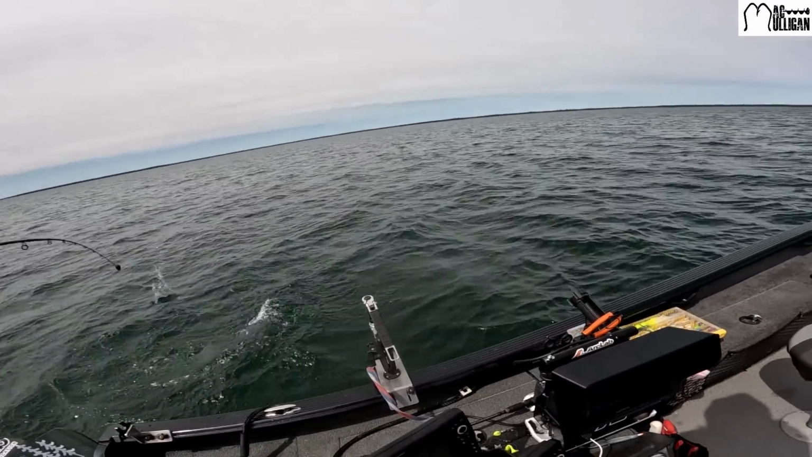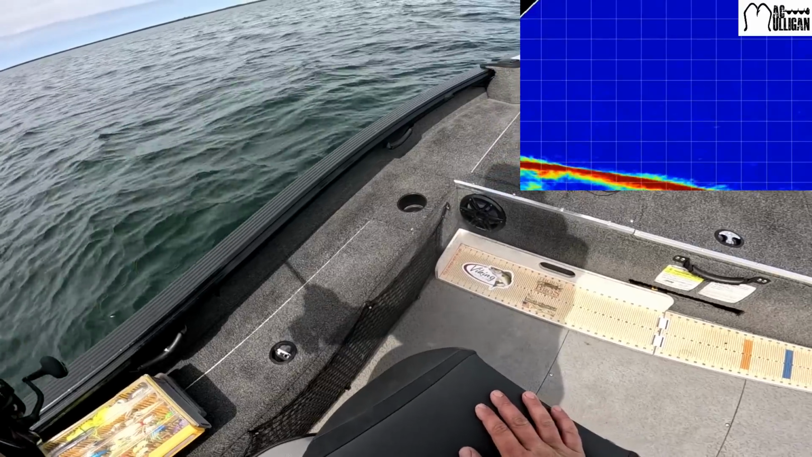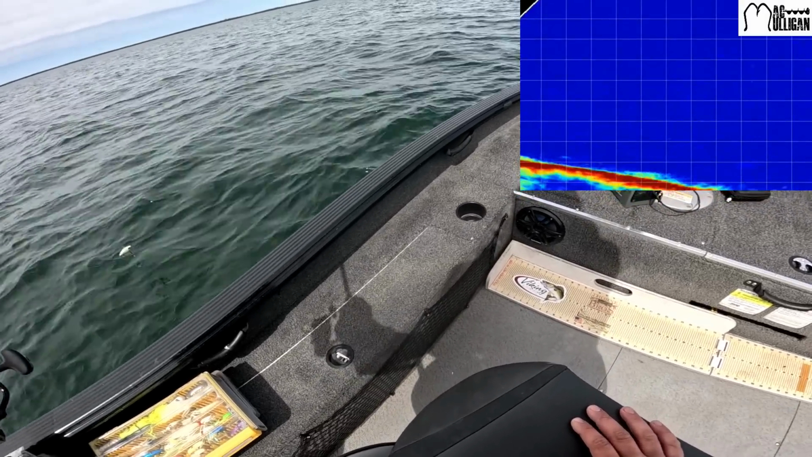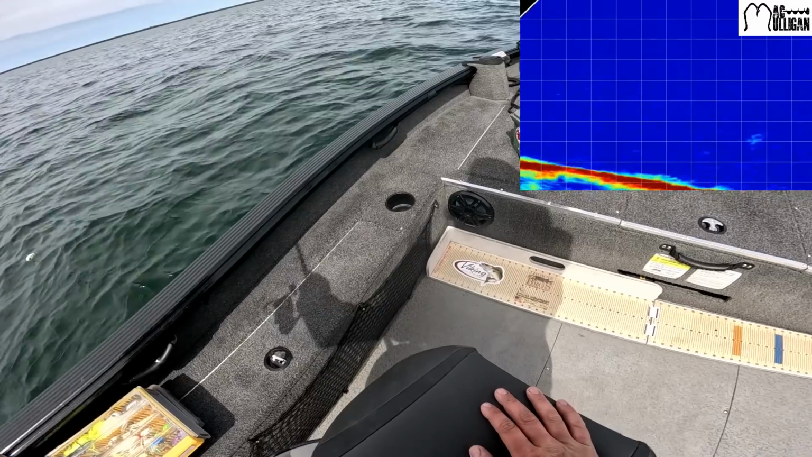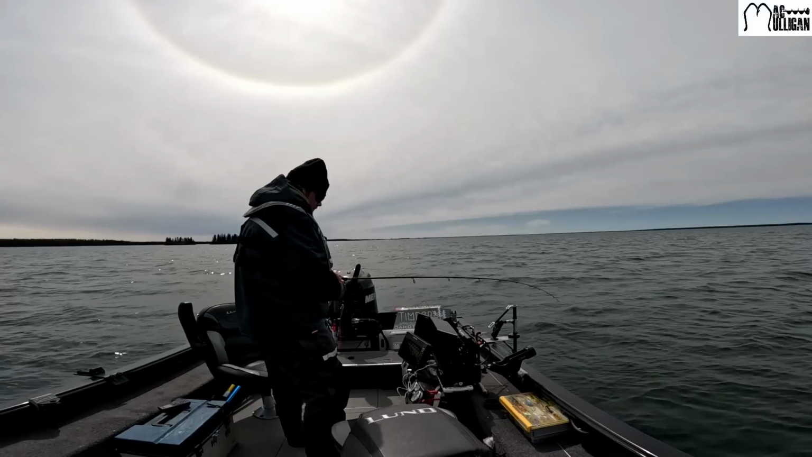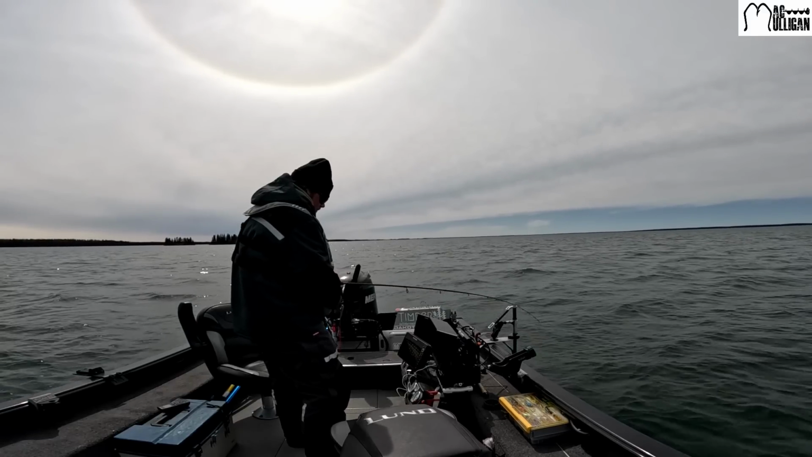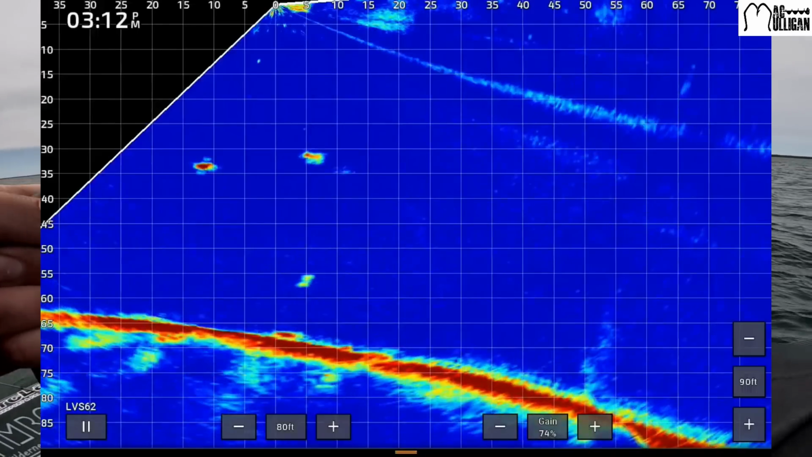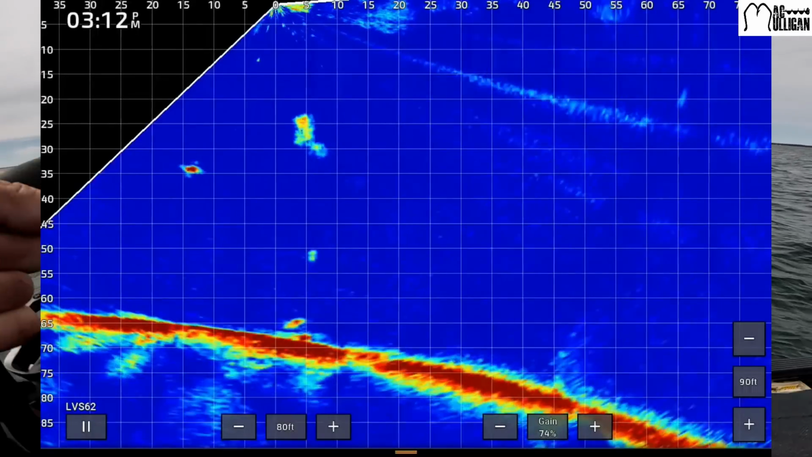Gonzo. Now that we've successfully caught a few fish on the camera, I'm gonna take the camera off and drop down a bait without the camera and see if those fish are still snapping. Smoked them. Those fish are loaded down there.